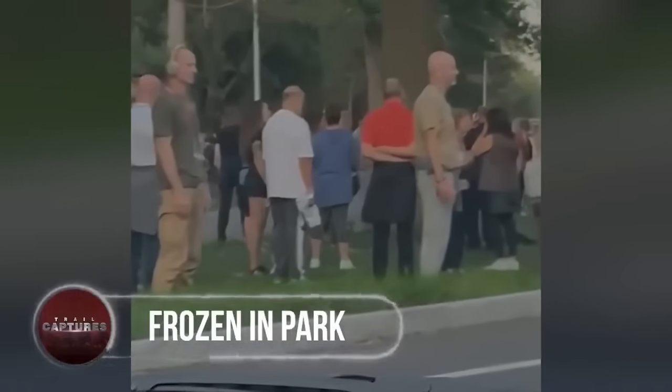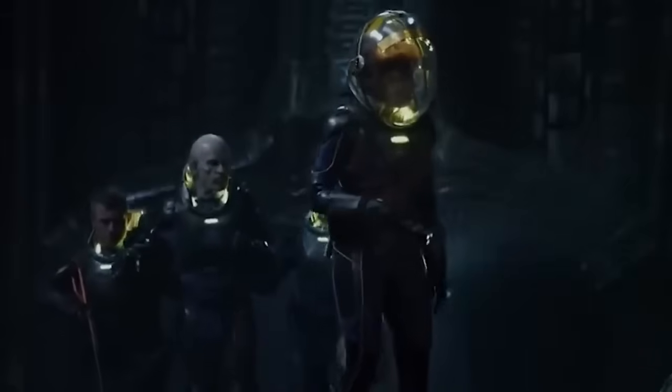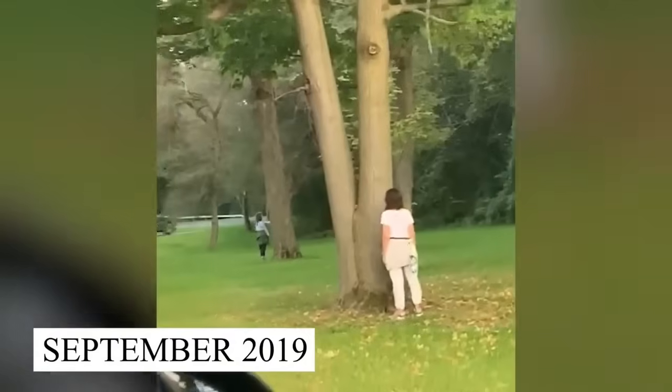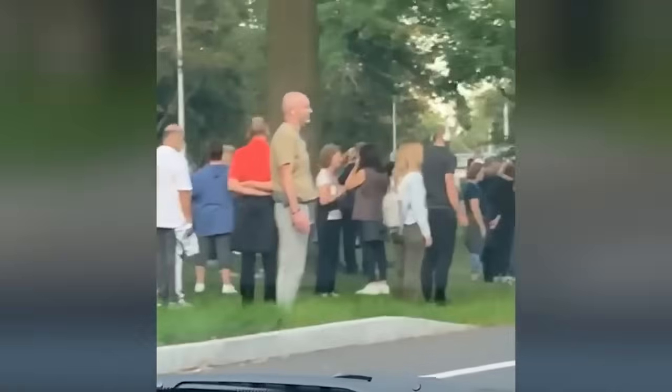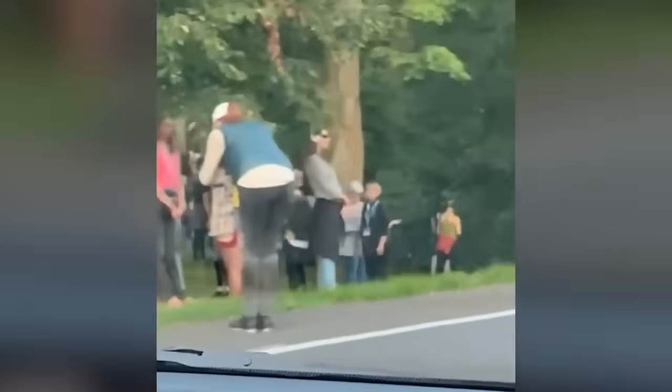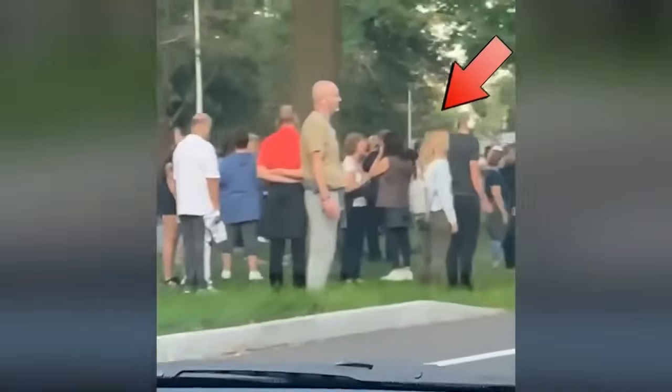Frozen in park. A lady standing still in front of a tree, and another group of people frozen while staring oddly. This is not a clip from a sci-fi movie, but a bizarre moment actually recorded in September 2019 by a family while they were heading toward Niagara Falls. Not just one or two, but a large number of people were spotted standing still all over the place. What's weirder, more than half were old-aged. With hearts filled with fear, the family left shortly, so nothing more could be stated about it.